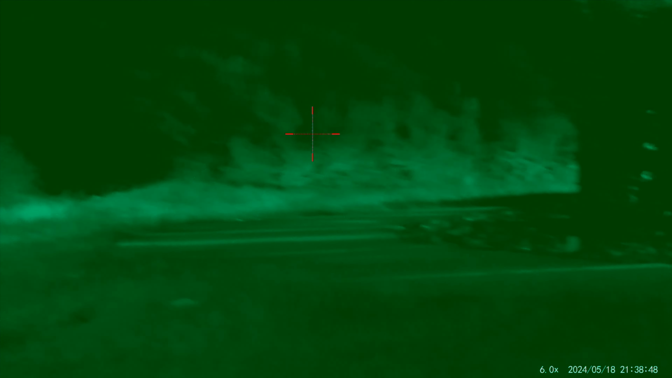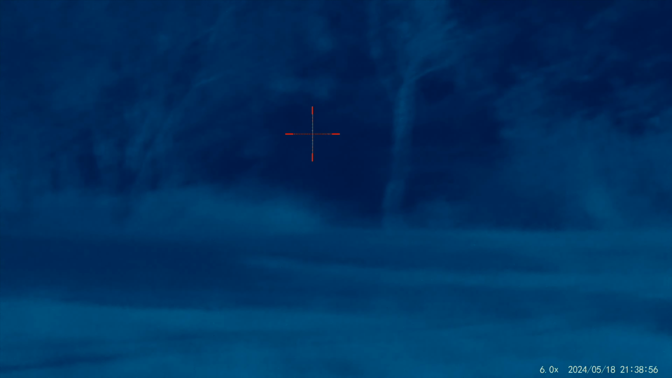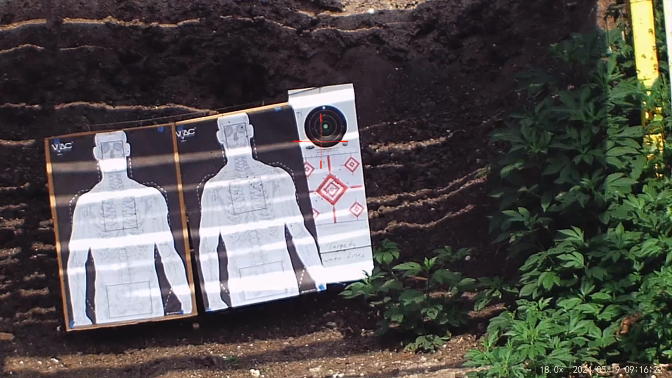Now that said, I was able to get you some footage of this in the daytime as well as at night using the different color modes, and I was able to get out to a local range and sight this in for some target practice at 100 yards. With the right ammo and barrel length, I could see you being very easily able to get this dialed in for some very tight groupings.